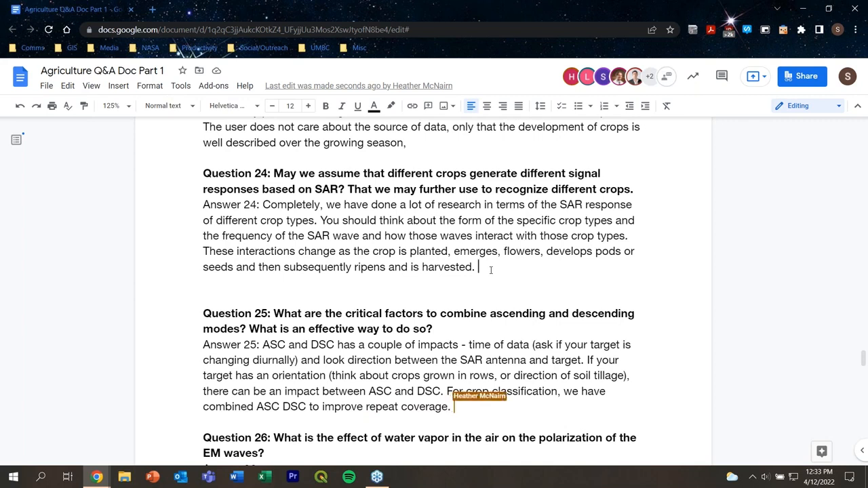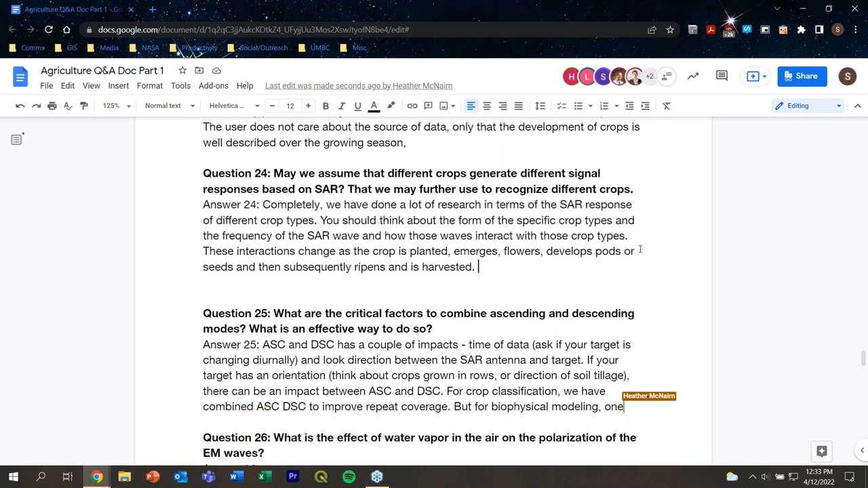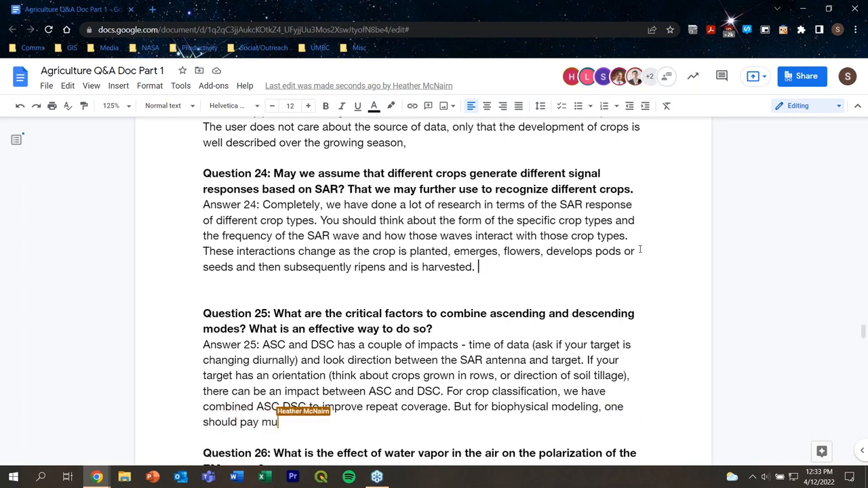So for sure, different crop types do generate different signal responses. And again, I don't like to point to the literature, but there is a lot of different literature over different crop types, so typical wheat, soybean, canola type crops, or rice, vegetables, and there's a lot of different research out there on how the SAR signal actually interacts with different crop types and what you should expect in terms of the response.